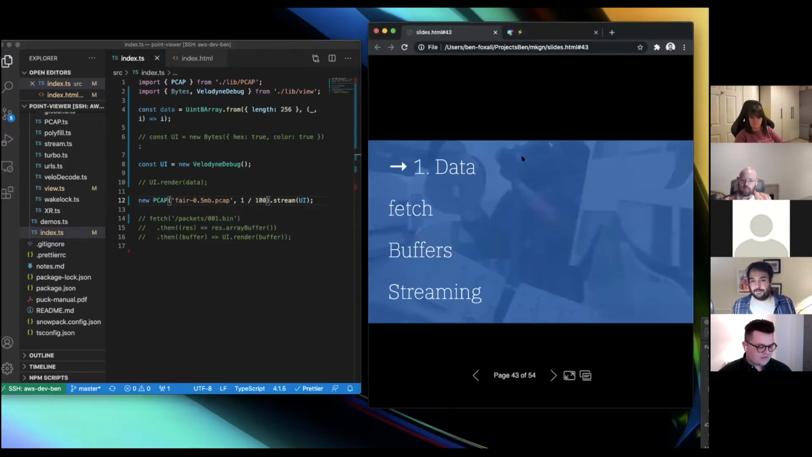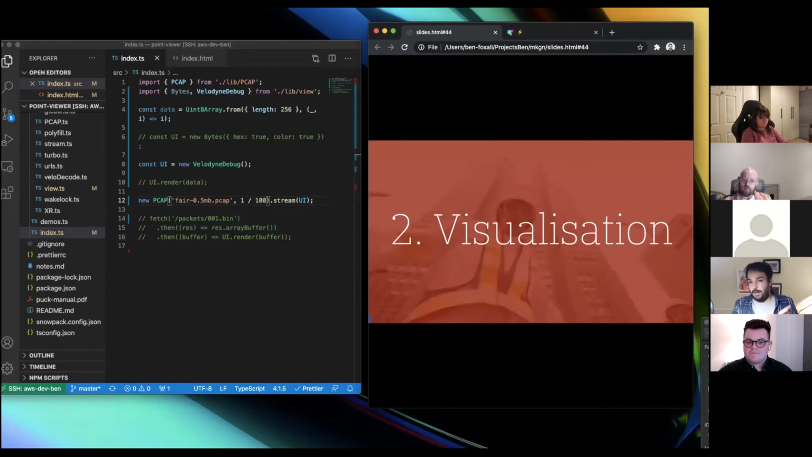Right, okay. So what we've talked about there is using fetch, pulling out buffers, being able to access bytes within those, and then how to handle streaming. So we're able to convert that PCAP file into a live stream for our JavaScript. The next thing I was wanting to talk about was visualization.